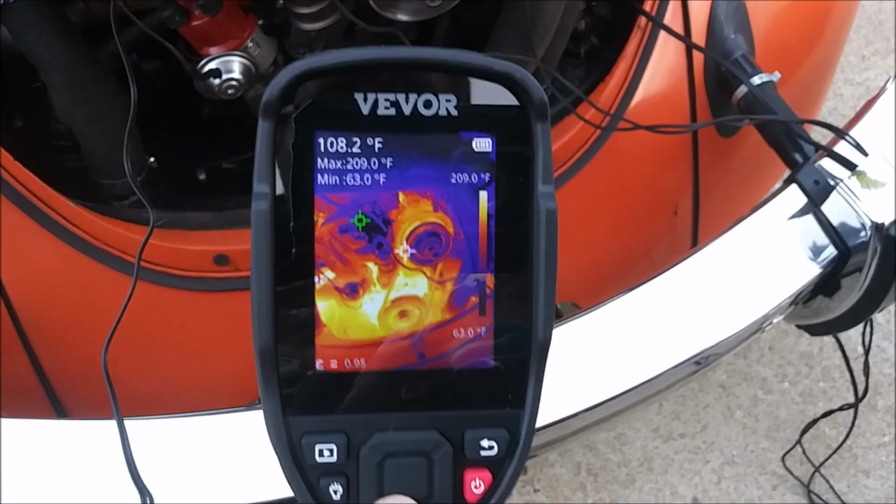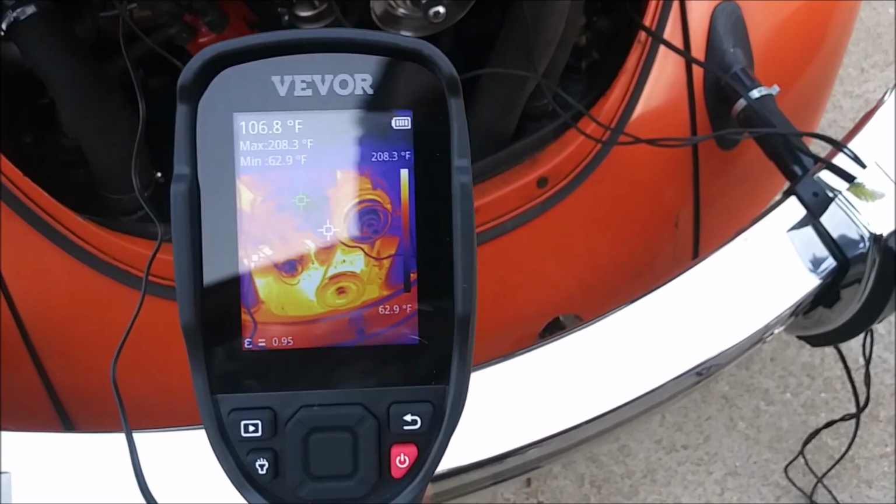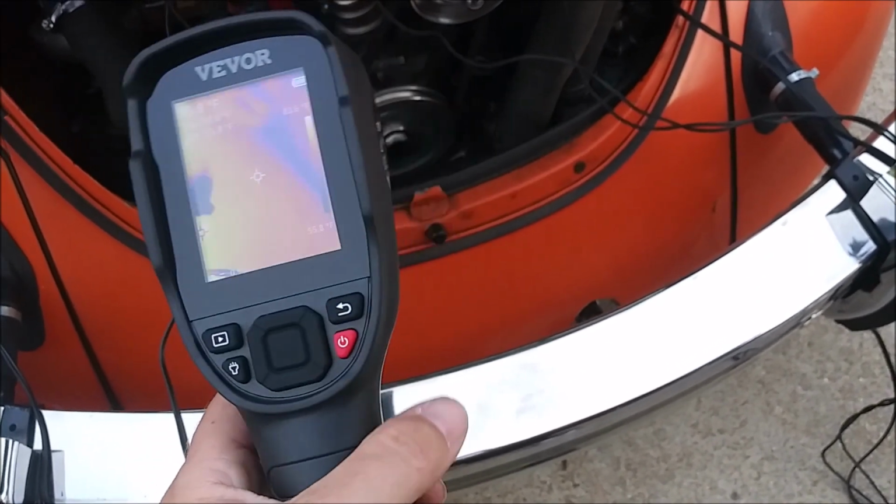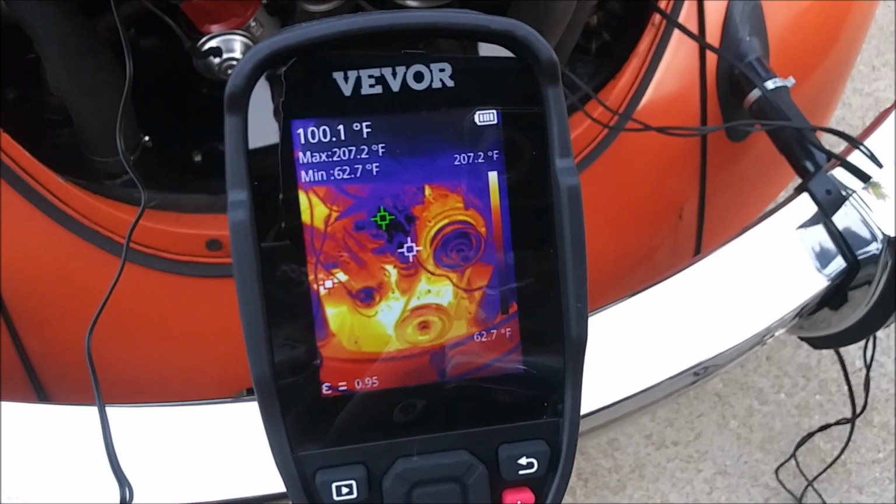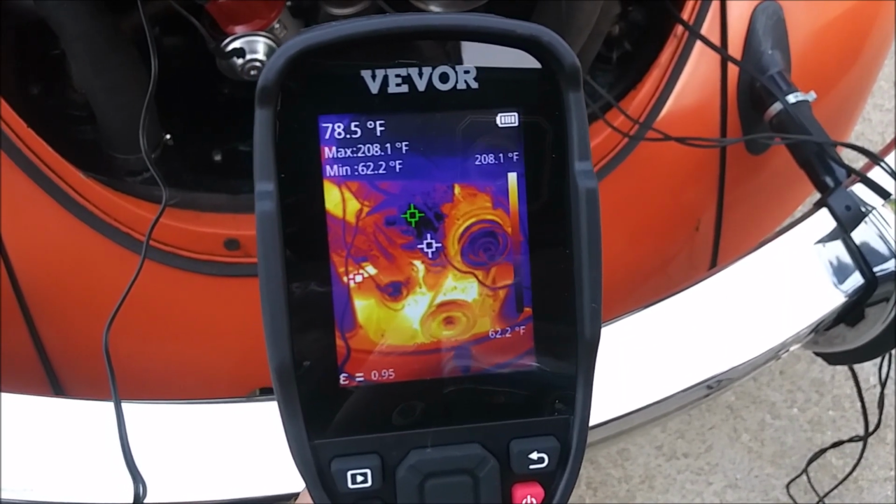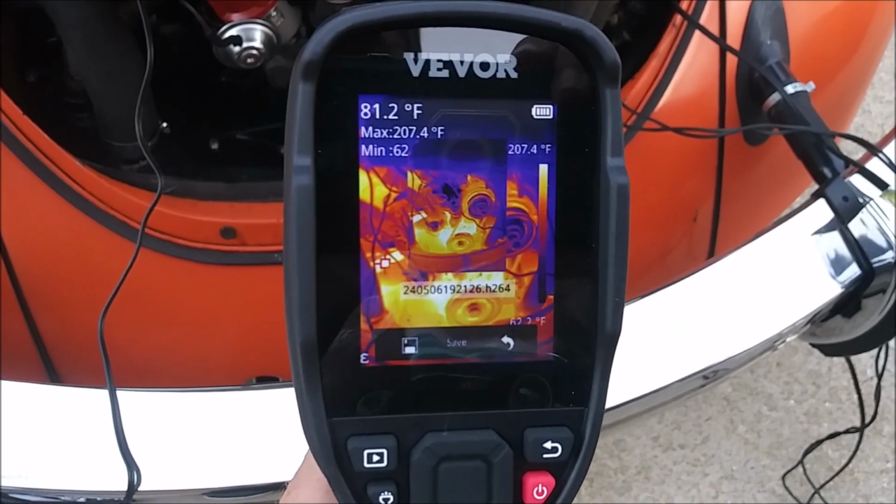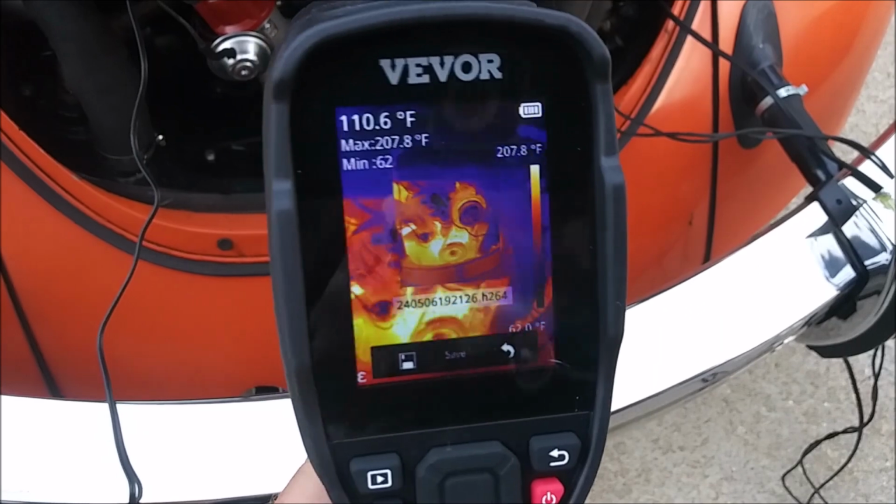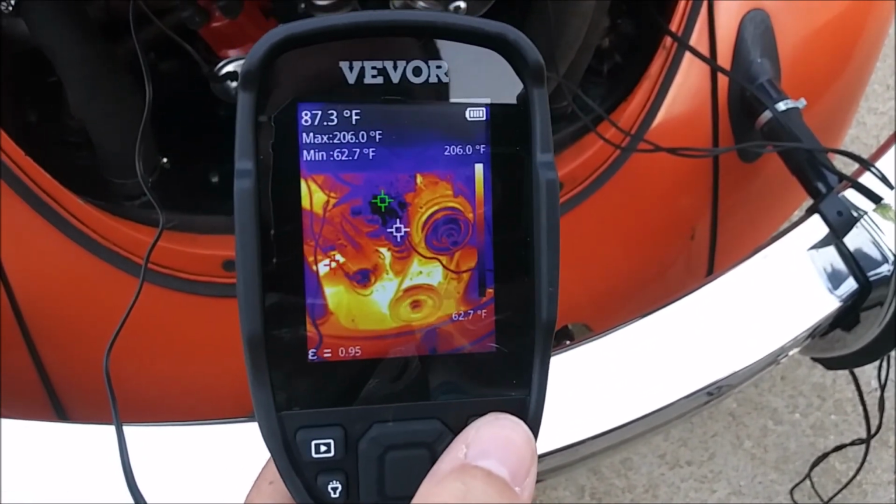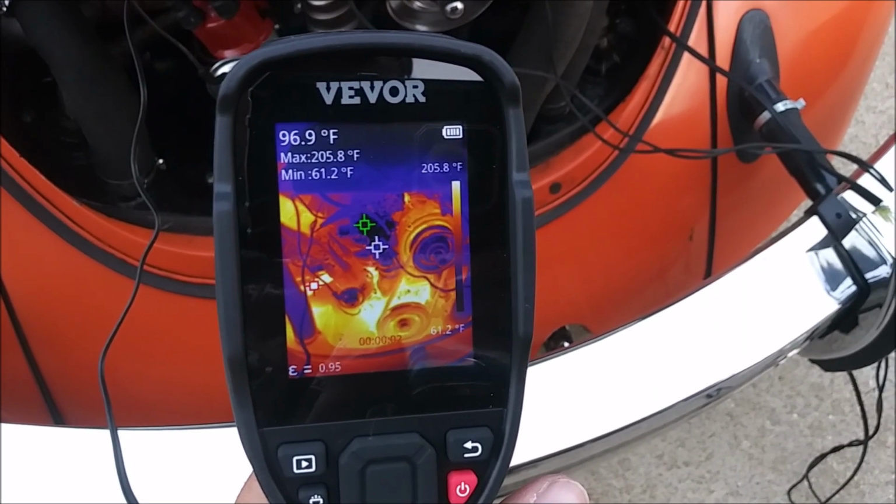But oh, I guess it's pretty neat. And it does come with an SD card. You can actually press a button and then start recording. So if I wanted to, I can actually take pictures, or record videos.